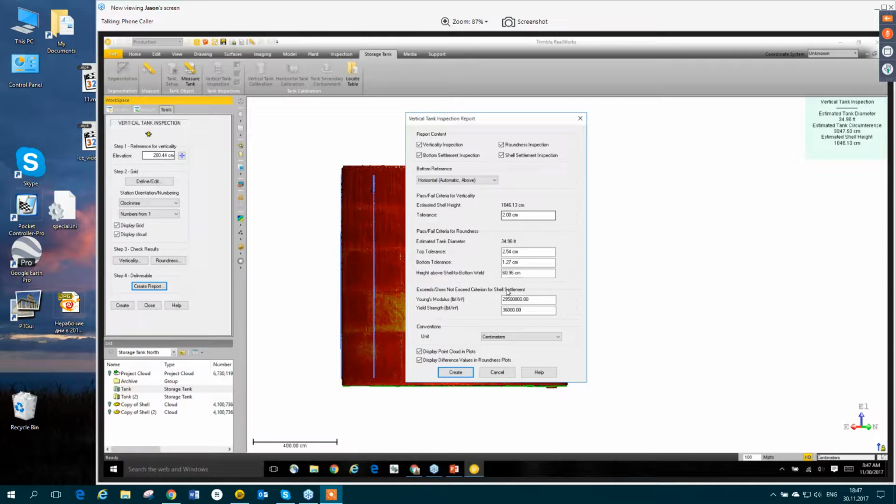So because we know that the bottom of the tank should stay put, if we look at our tank like this, we may hold the bottom of the tank to a higher criteria, higher tolerance setting than we do the upper part of the tank. So that's why you see 2 sections here for setting a height above shell to bottom weld. So we could just set something like 30 centimeters. And then we can set a tolerance for the top part and a tighter tolerance for the bottom part.